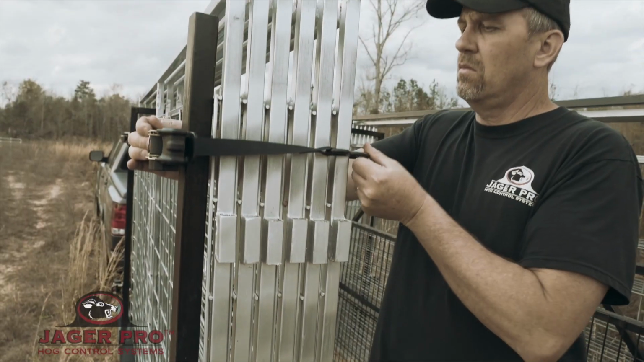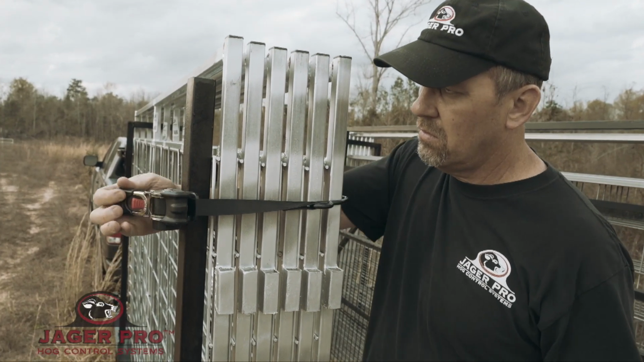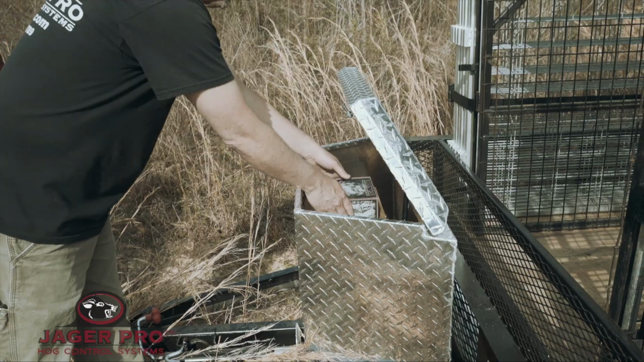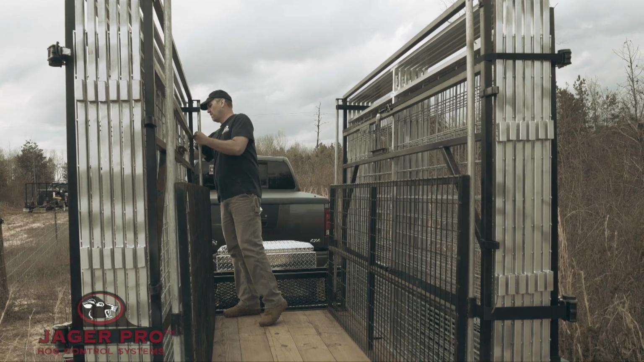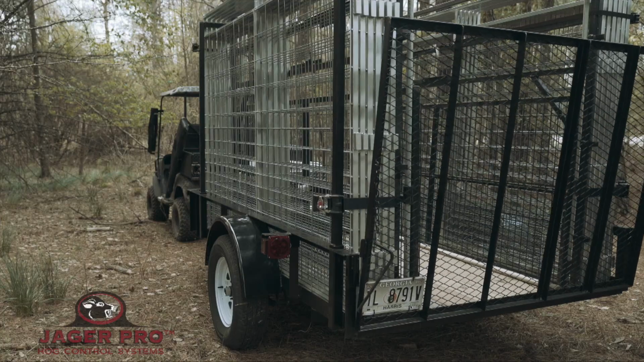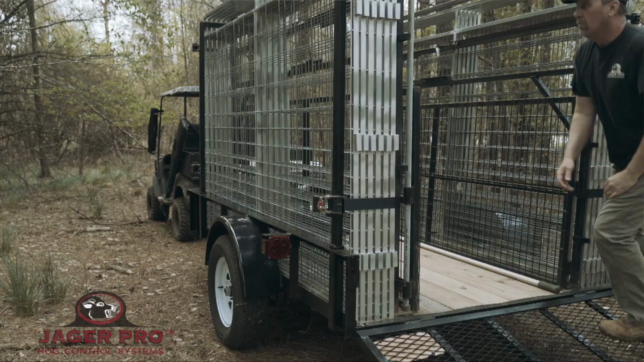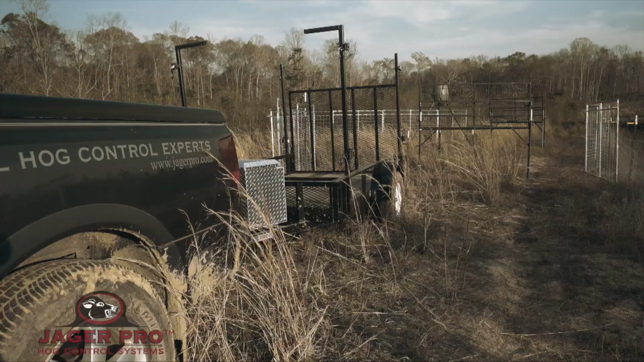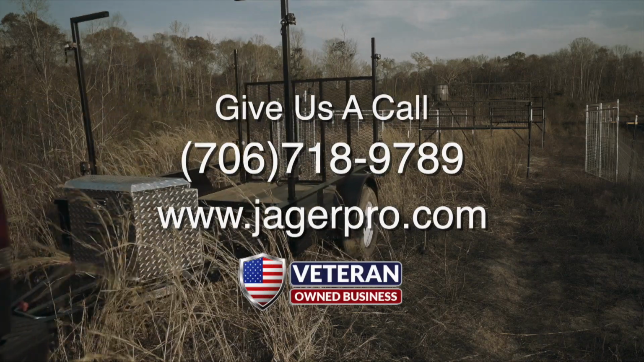Our M.I.N.E trailer has many unique features, such as 8 pre-positioned ratchet straps to quickly and efficiently secure our trapping system for transport, a galvanized weatherproof tongue box to store control boxes, battery boxes, and cameras, the 8.5 by 5.5 foot bed with 3,500 pound axle and loading ramp makes it a multi-purpose trailer, capable of hauling 4-wheelers and performing many other field duties. The JAGER PRO M.I.N.E trapping system, setting the standard for high-tech whole sounder hog control.